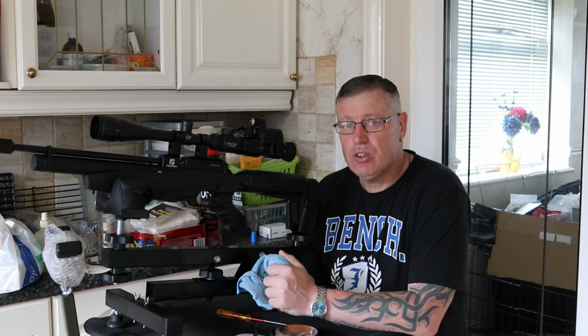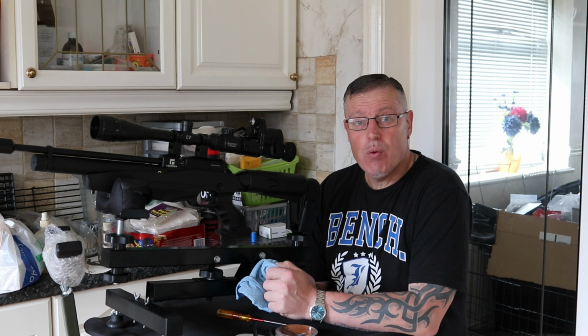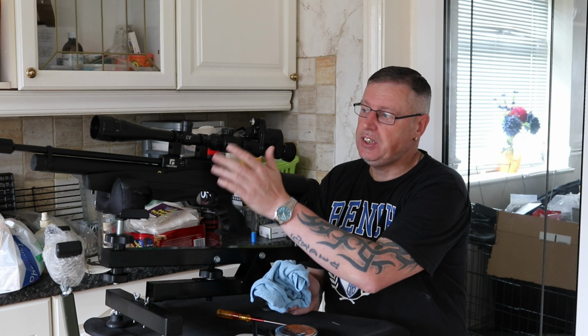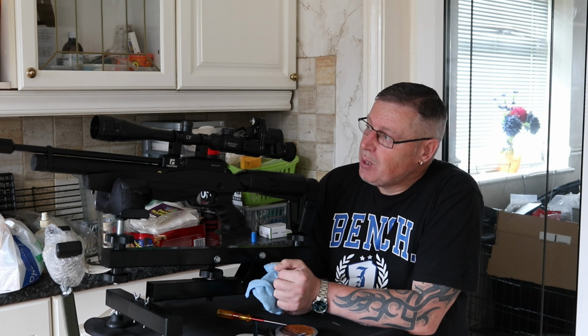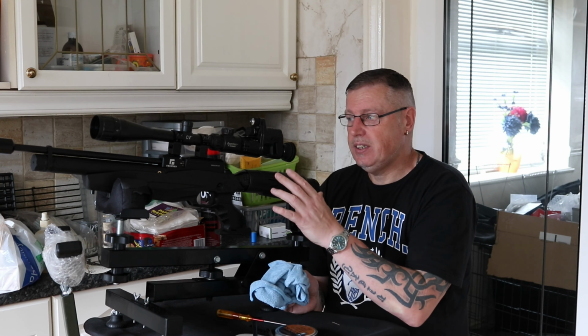What we're doing today, we're going to review the Leaf NV100 Commander. Now, as you can see, I've attached it already to our Reximec Smith. That's got a Milbro Clearview scope on the front of it, which goes really well with this setup.